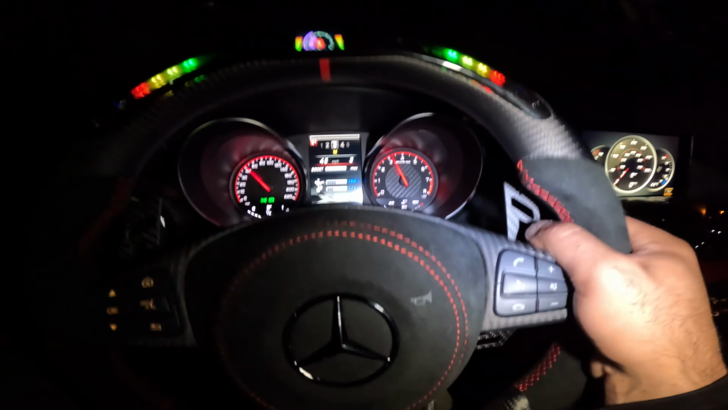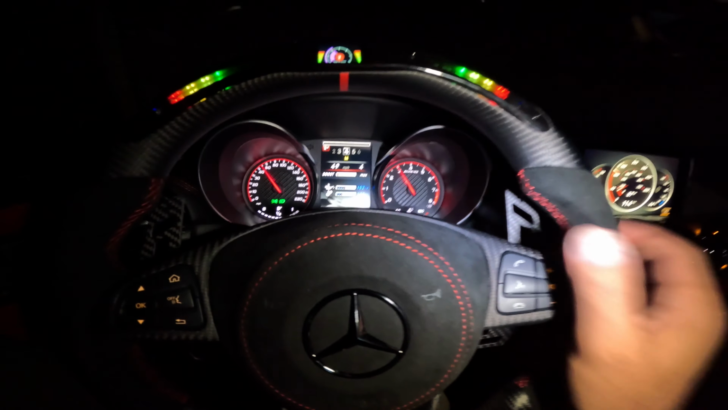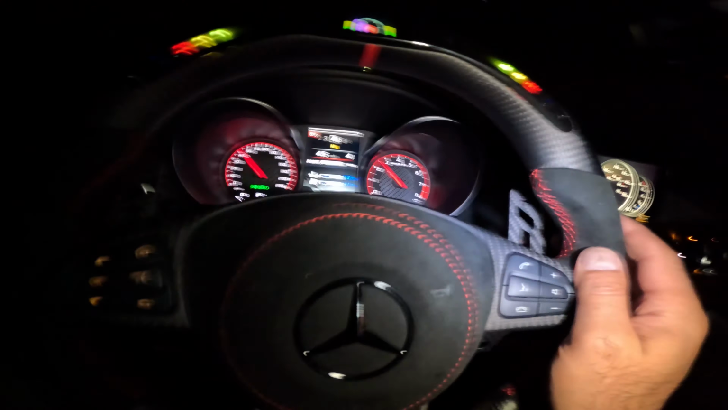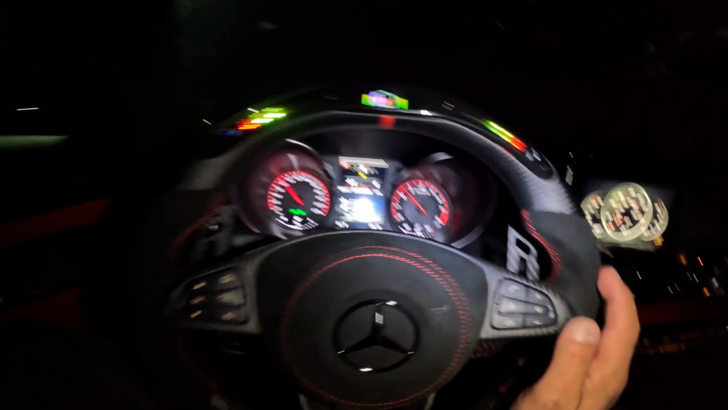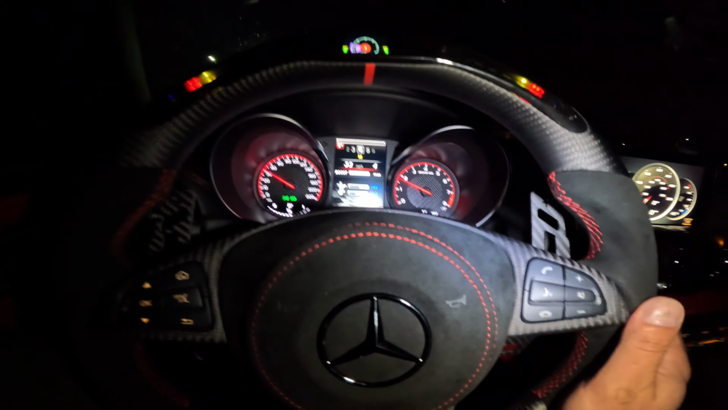I mentioned that to somebody, that once I got the aero on, I noticed I get a lot more, it's like stickier pretty much. And obviously once I got some new tires, it was even more sticky, but I really noticed it with the aero that I got on, you know, my wing, the diffuser, the side skirts, they actually really do something.